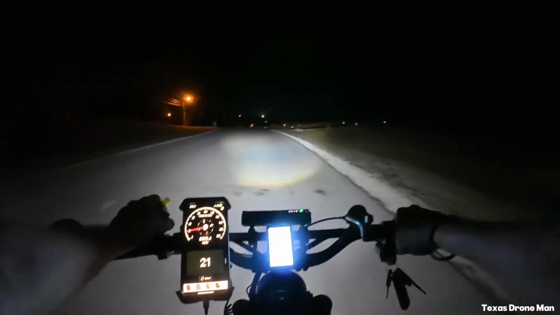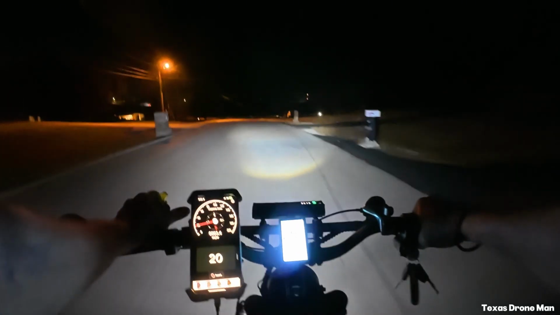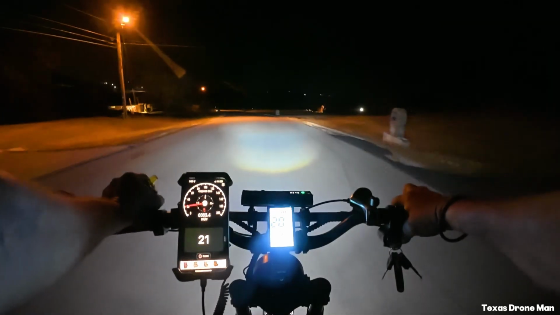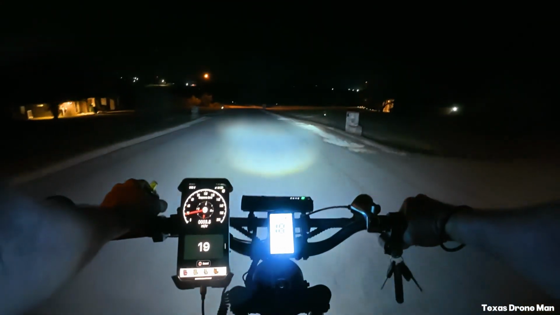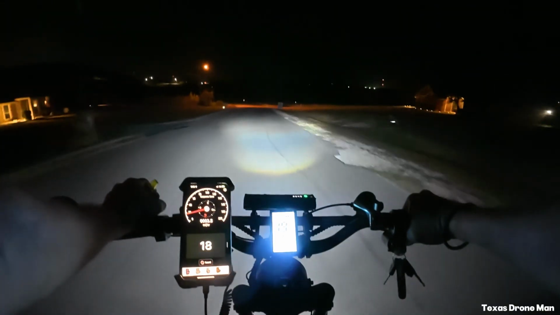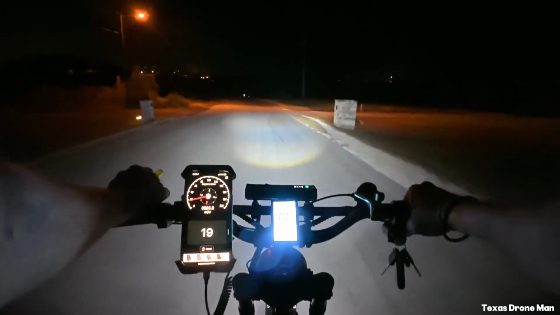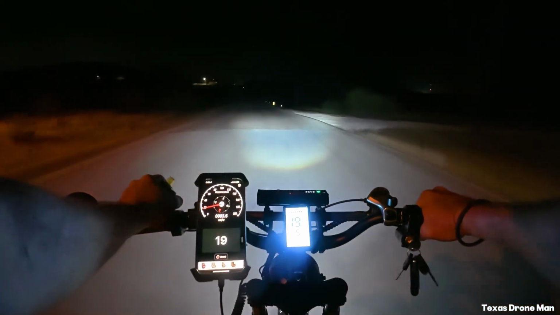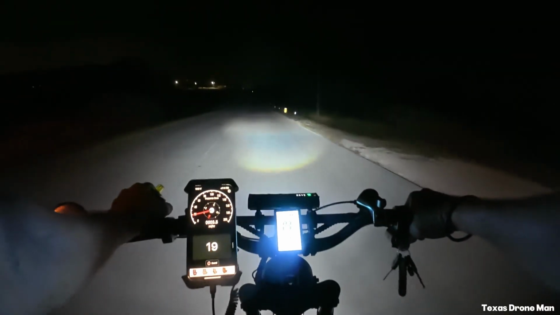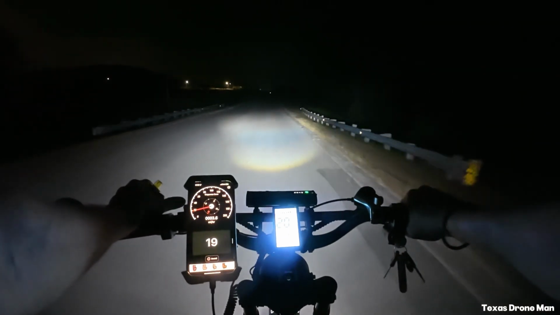But, you know, double up your batteries on this thing. If you're looking for something, I don't even remember the max distance on just that single battery. I want to say the original battery is 10 to 20 amp hour, I can't remember.